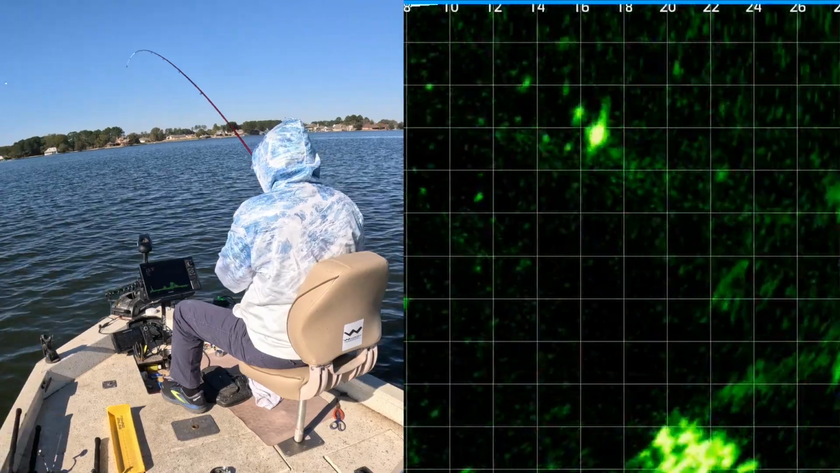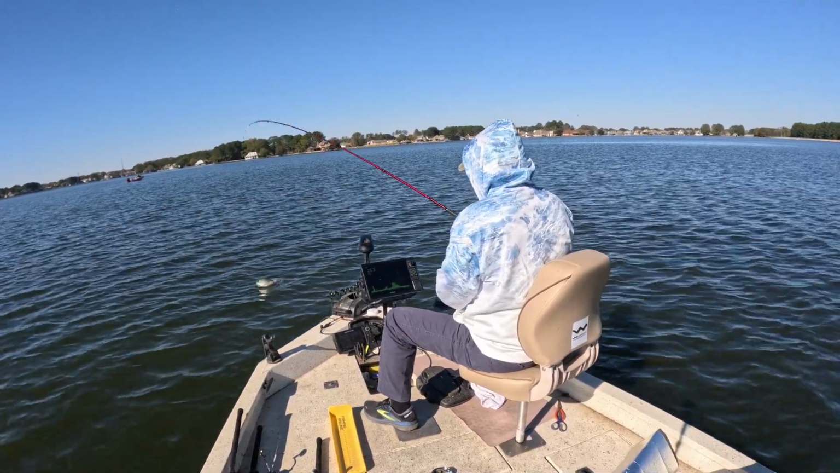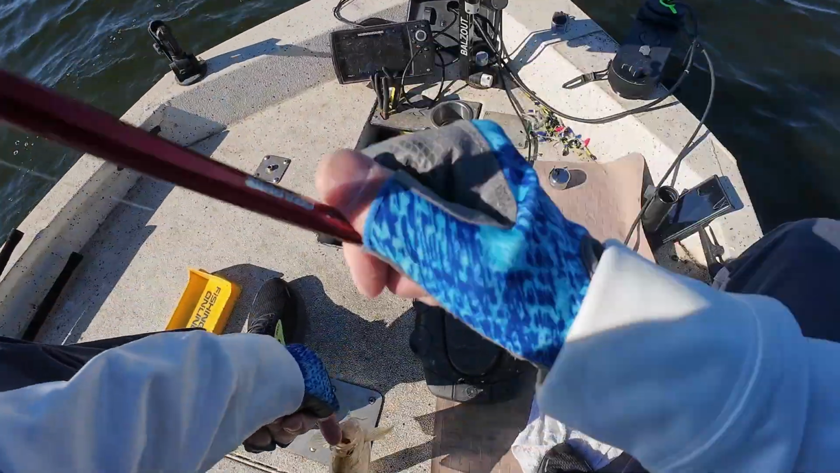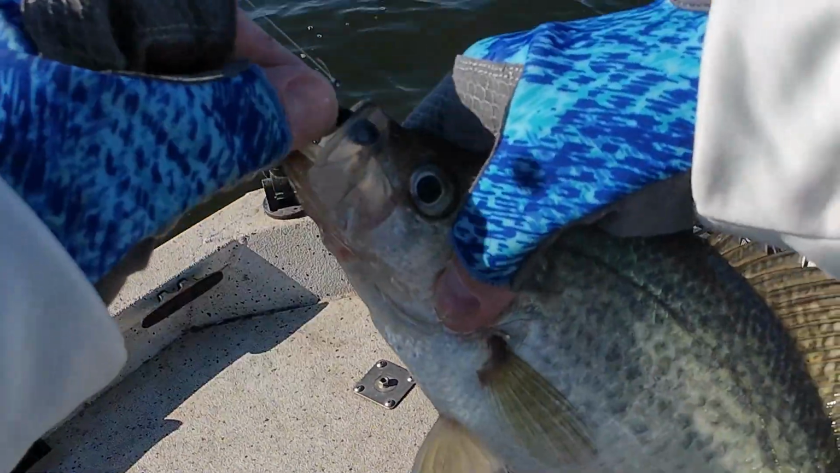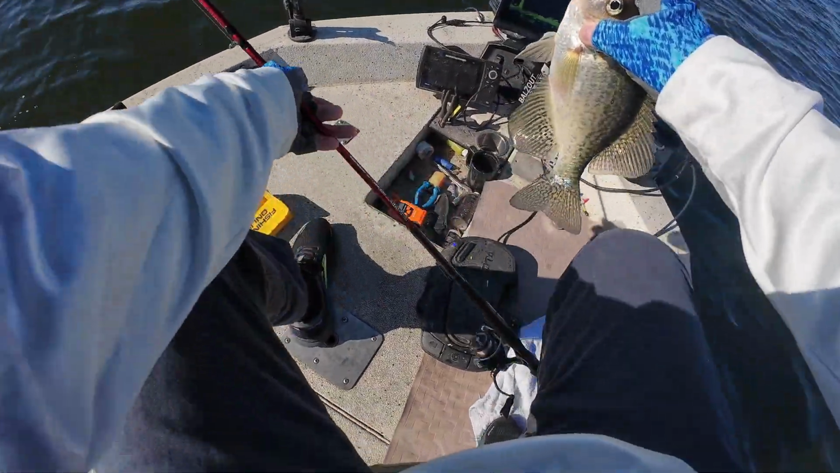Got him. Yes. That's sniping, buddy. Look at him coming up. Gosh, that was fun. Get up here, dude. Look bigger on the screen. I'll take them though, yes.